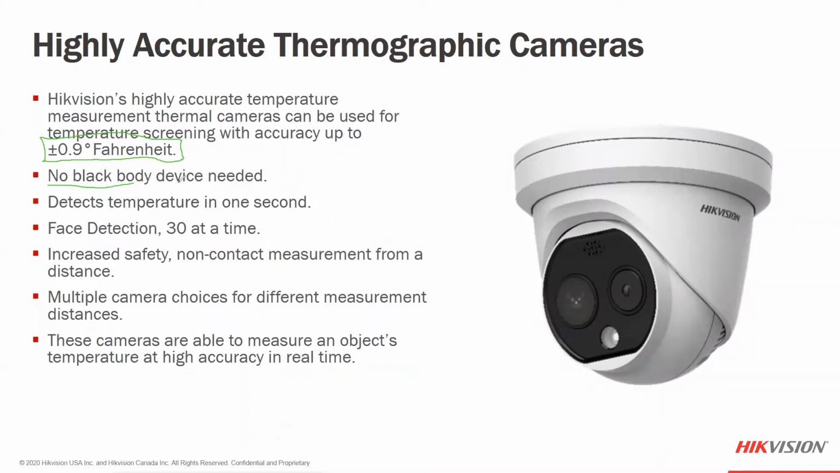So the black body device that we've heard about from other solutions can add to the complexity of an install and can add to the cost overall, and we're able to achieve plus or minus 0.9 degrees Fahrenheit without a black body calibration device in the scene. This is an optional function for us. We do support a black body device, but we can achieve plus or minus 0.9 without one. You can see how quickly the temperatures were detected as people were walking by.